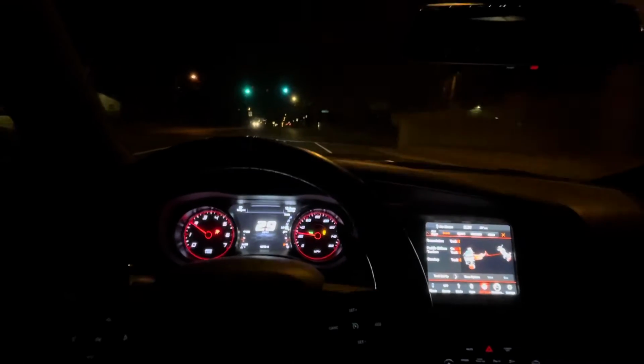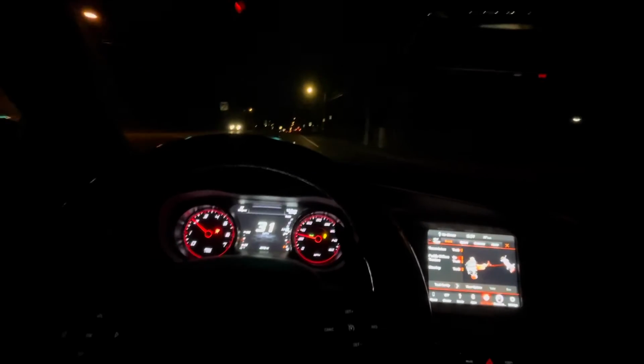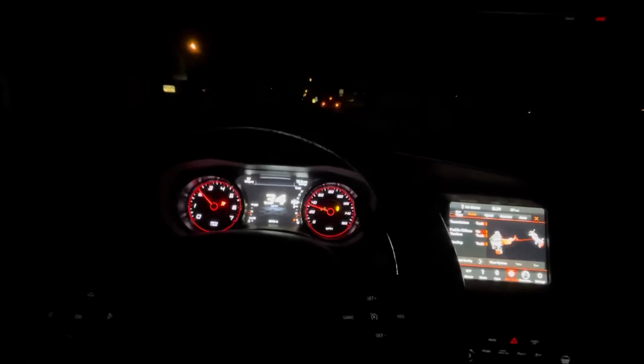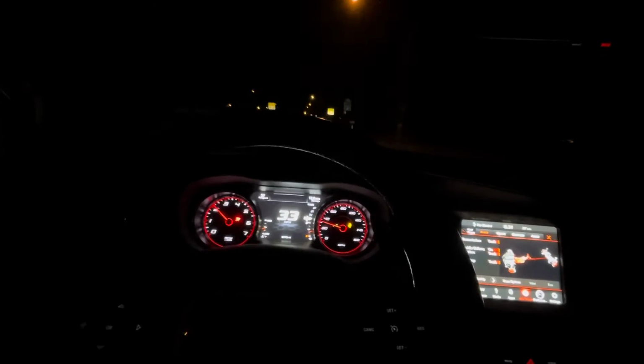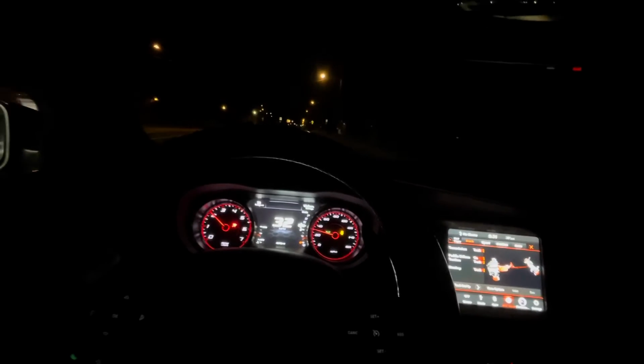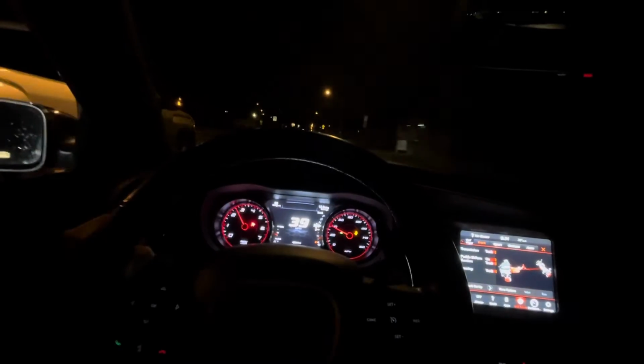All right, guys, we're gonna do track mode. We're gonna use the manual mode, paddle shifters, through the city, so I'll show you guys how that sounds real quick. We're in third gear, downshift.